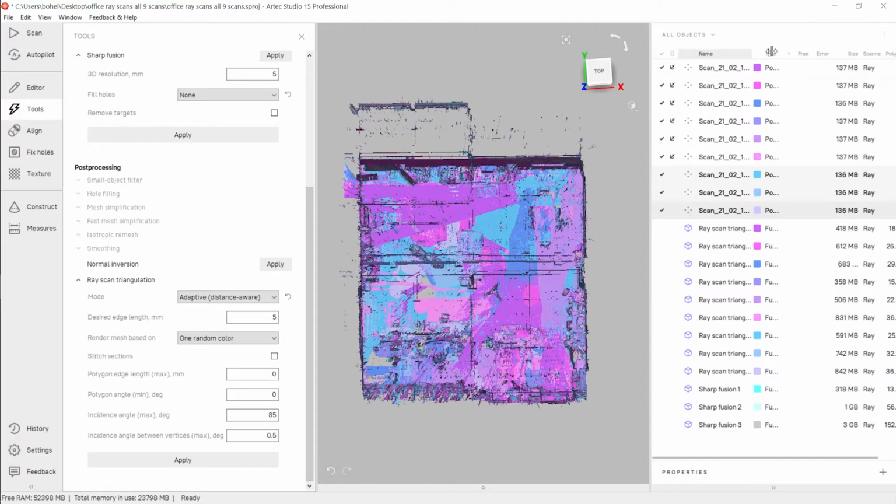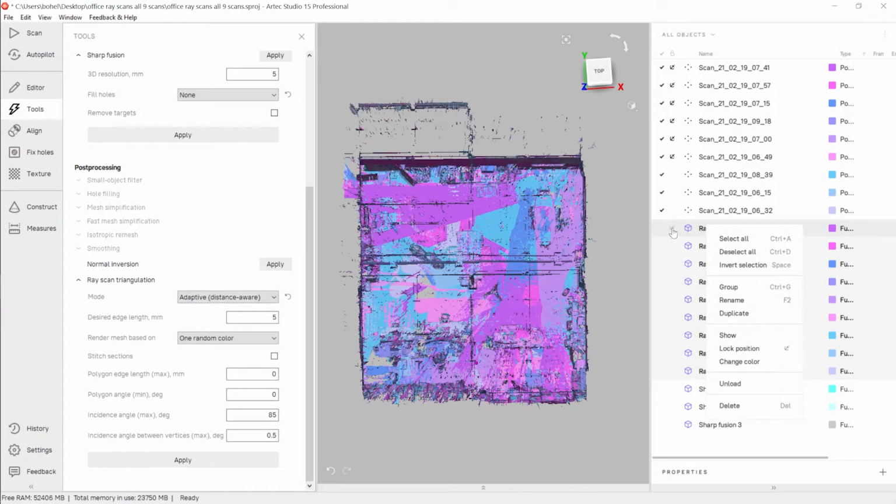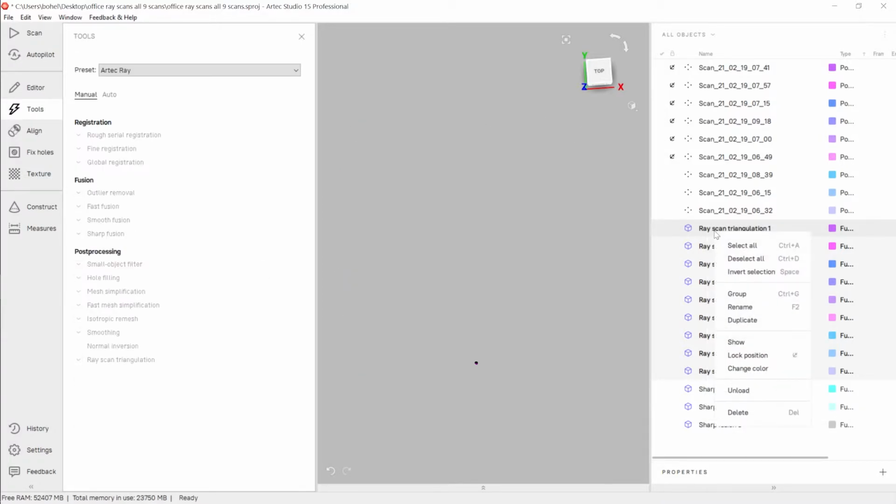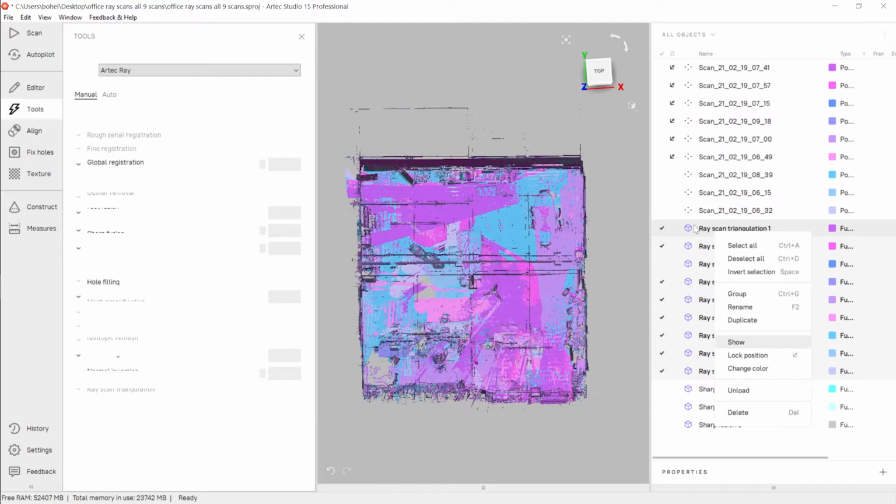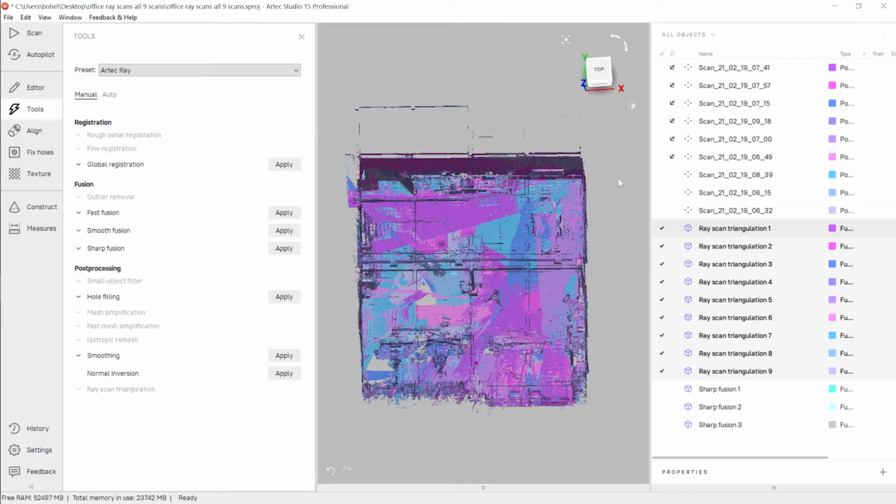It just produces what you see over here on the right. We have 9 raw scans, and if I hit ray scan triangulation right now, it would make 9 more fusions. So that's what we've done here with these settings to make these 9 here. I'll display these. And so this is kind of an intermediate step. We've turned those point clouds into mesh data, but each one on its own.